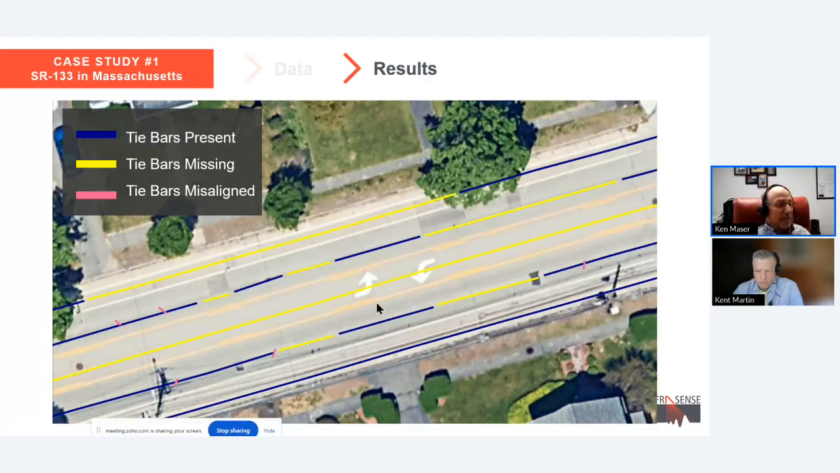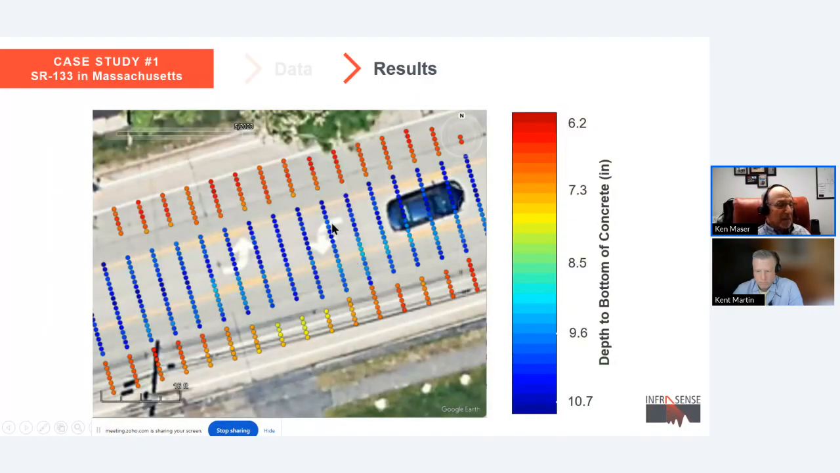Also of interest was the thickness, which varies quite a bit across the width of the pavement, depending on the types of construction. Closer to 9 and 10 inches in the center areas, thinner on the outside areas. The little blue dots just represent the thickness values at these intervals. And that information is available for the complete length of the project.